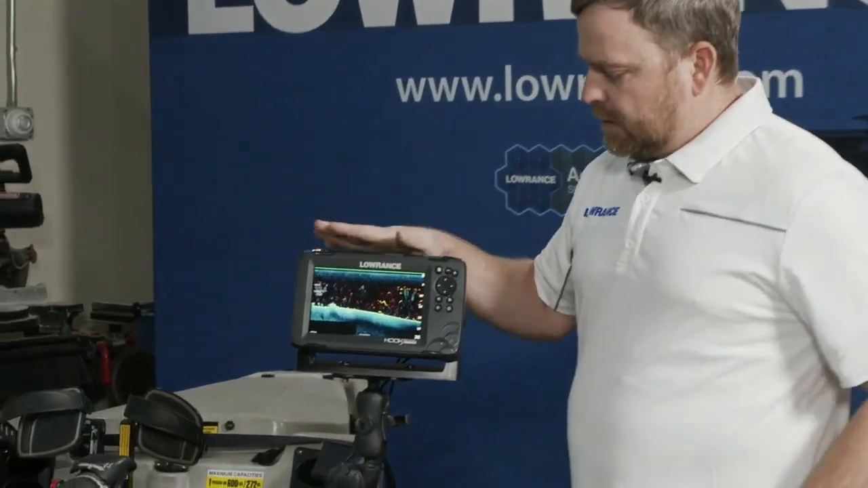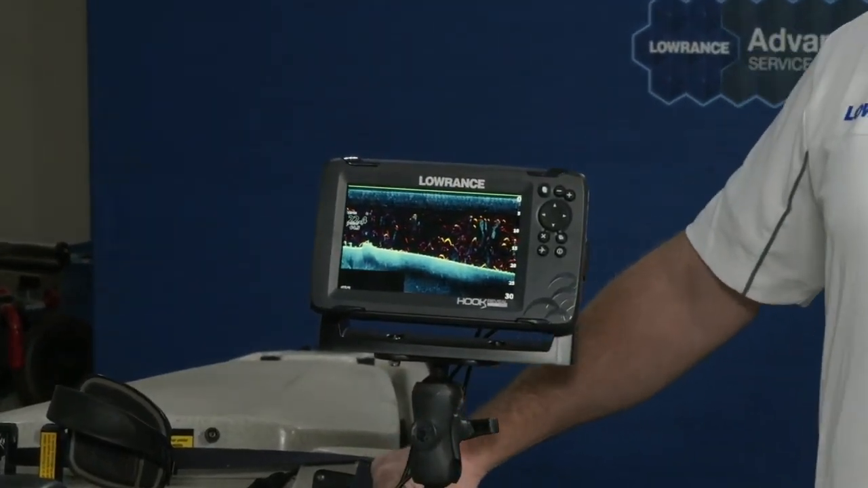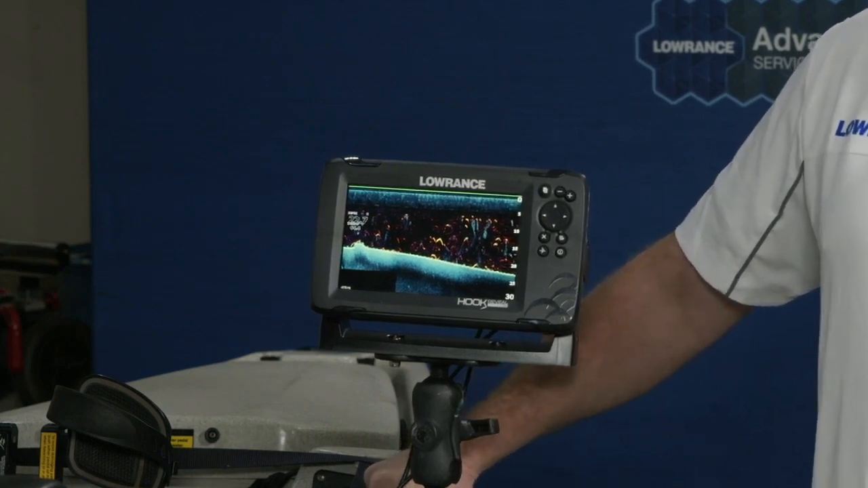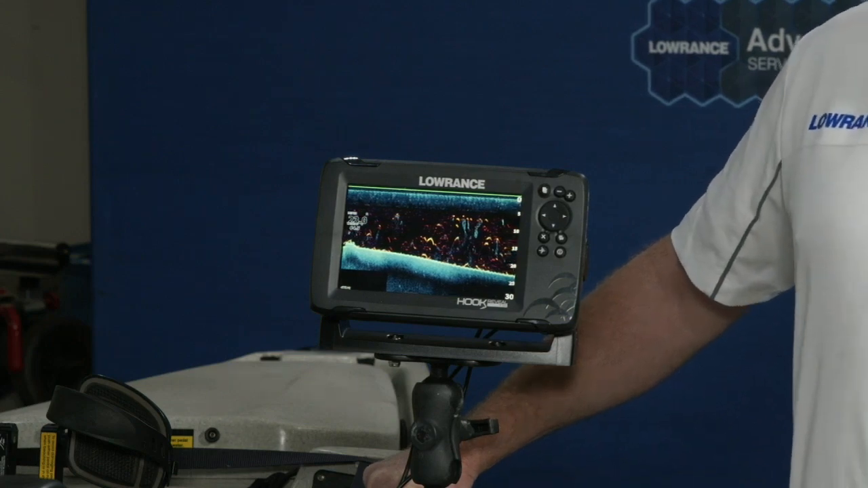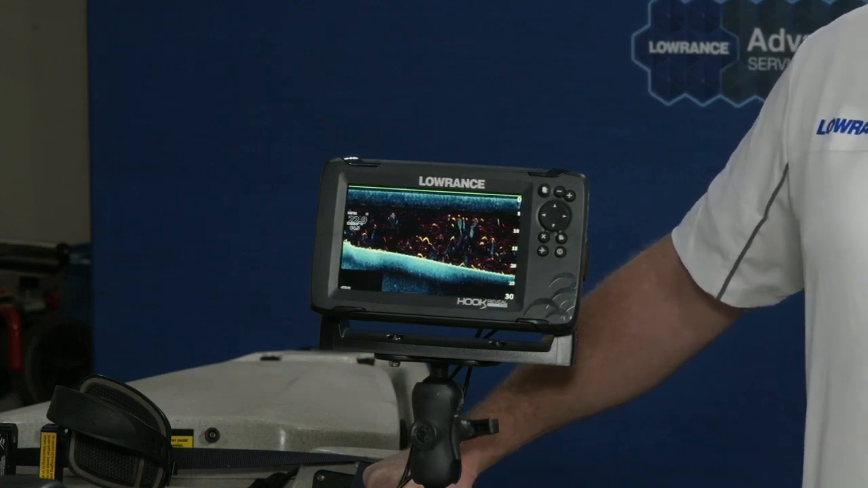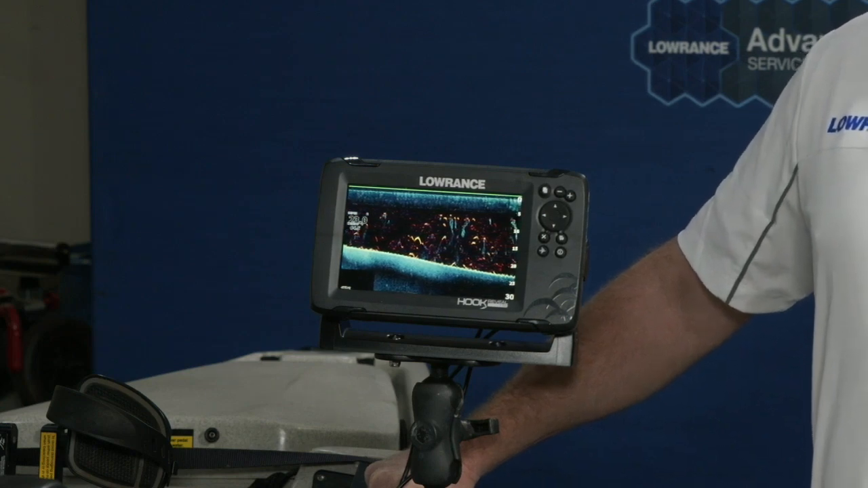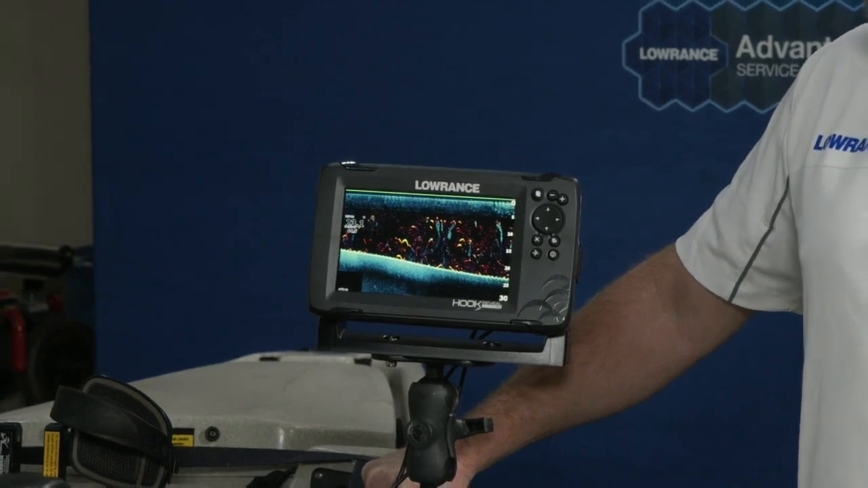The other thing we've had in the past is something called overlay downscan, where we actually take downscan and traditional sonar and put them on the same screen. This is not that. Those are basically taking two full pictures of the same thing and overlaying them on top of each other. It was the right idea, but the implementation wasn't that great, which is why we were very excited when our engineers were able to give us FishReveal.